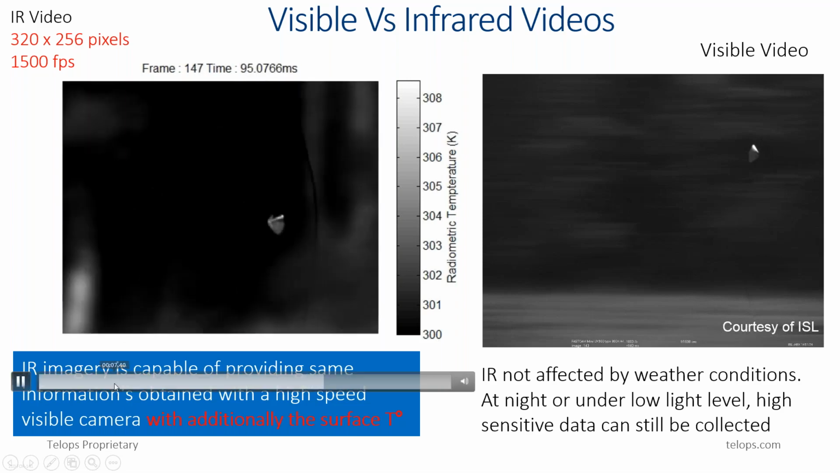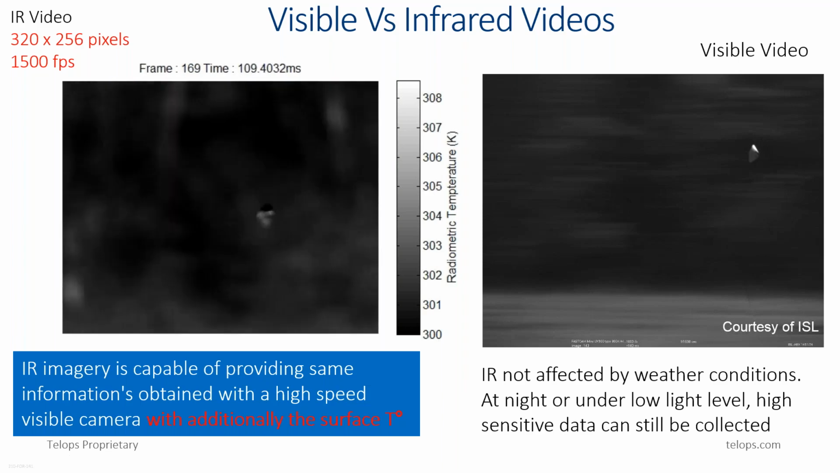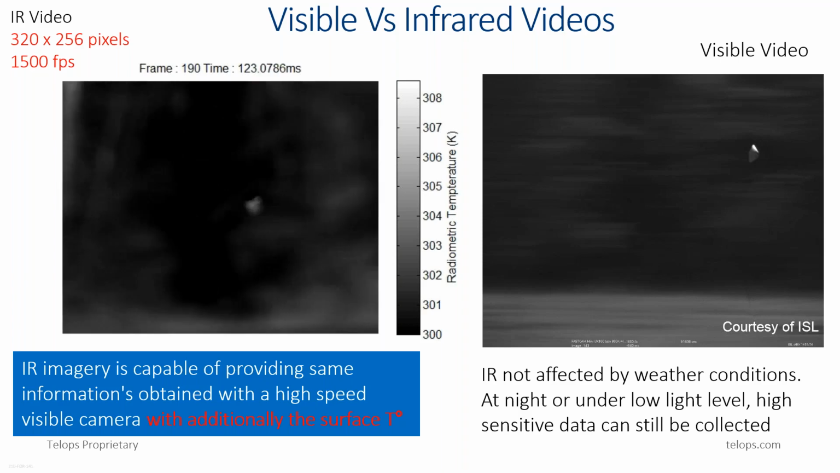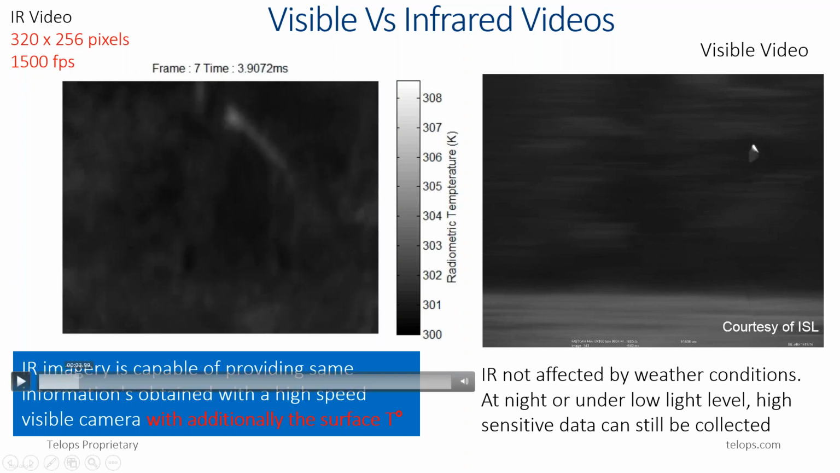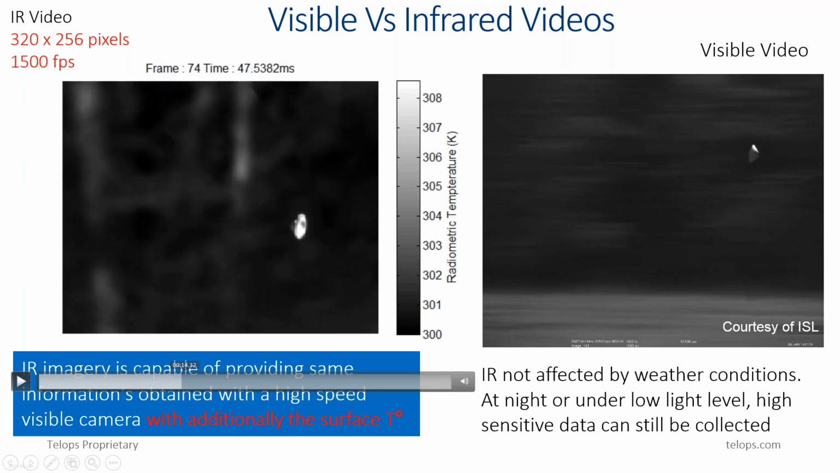So with this IR camera, you are able to track and to see and get almost the same information you were having with the visible camera. You could see shock waves in there, and you could also see the heat distribution in the front of the probe here compared to the back of the probe.